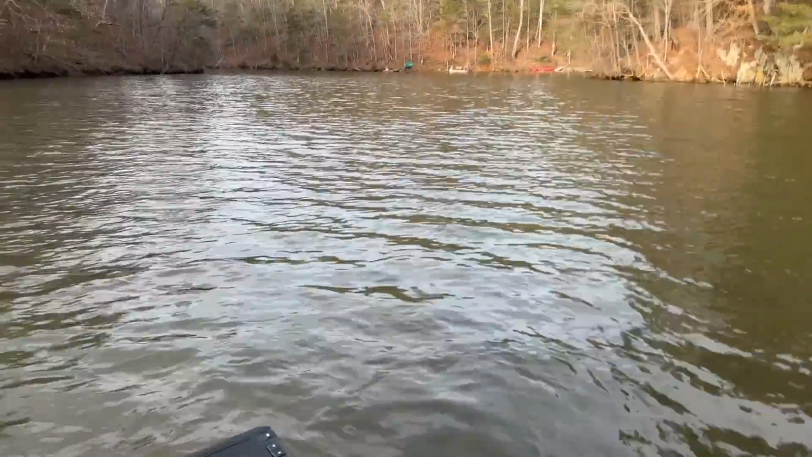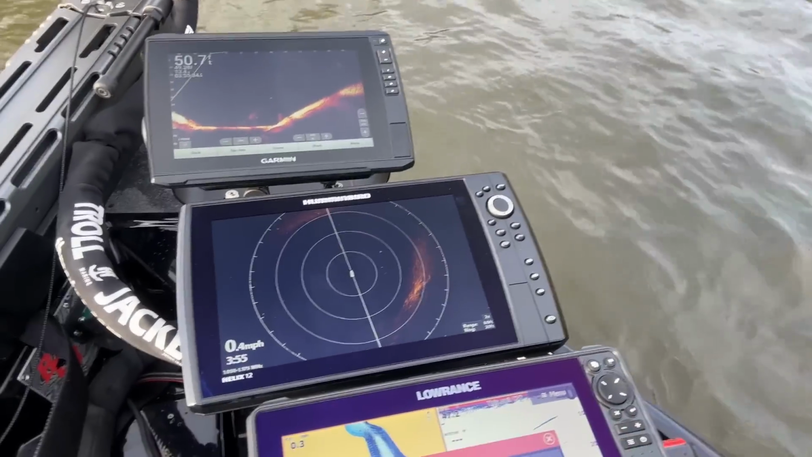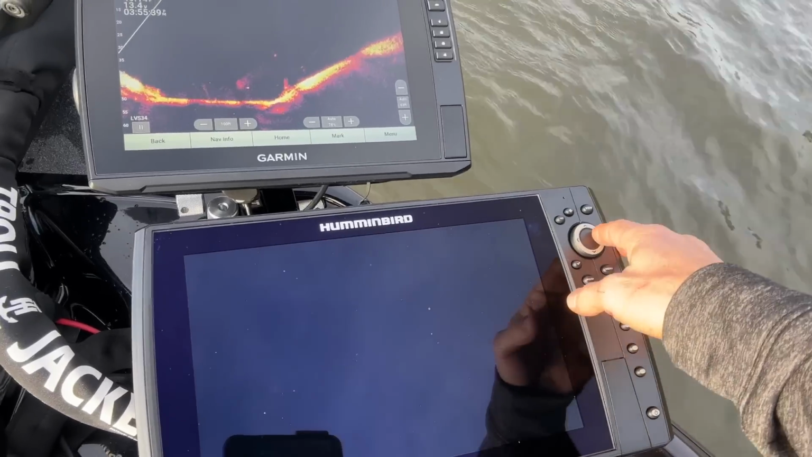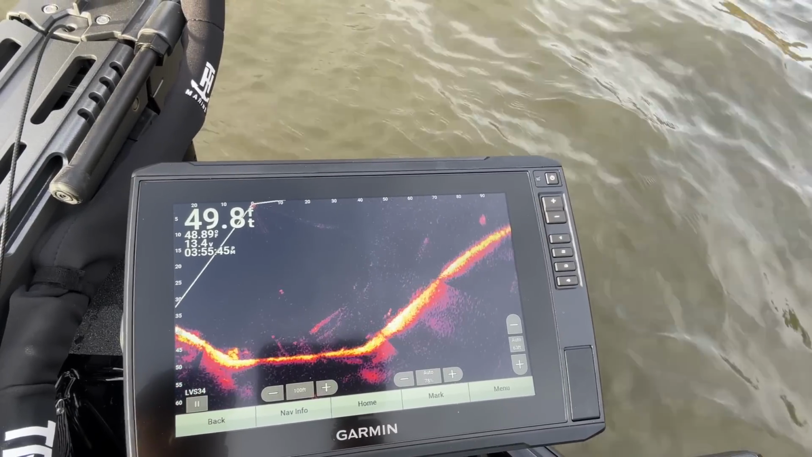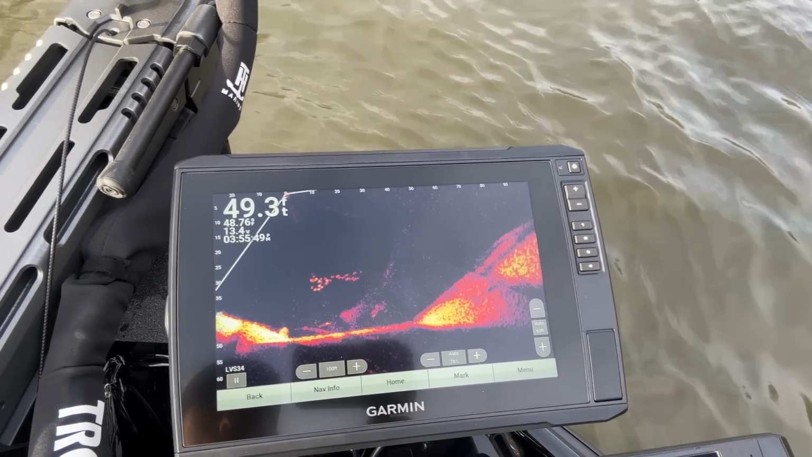So let's look at it right here real quick. I've got everything up here. I'm gonna just put this in standby. I'm gonna put the Humminbird, don't even look at these. We're talking about this right up here. It's the LVS 34 Garmin. Whether you have Active Target or this, let me show you what it's good for.